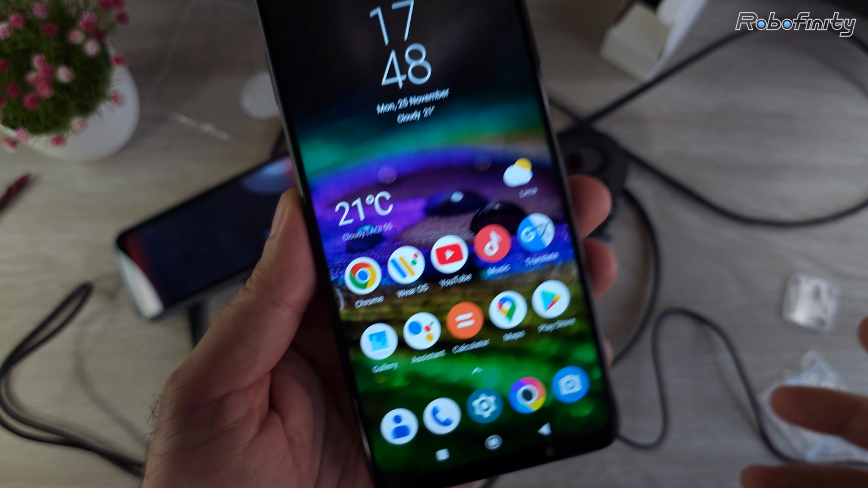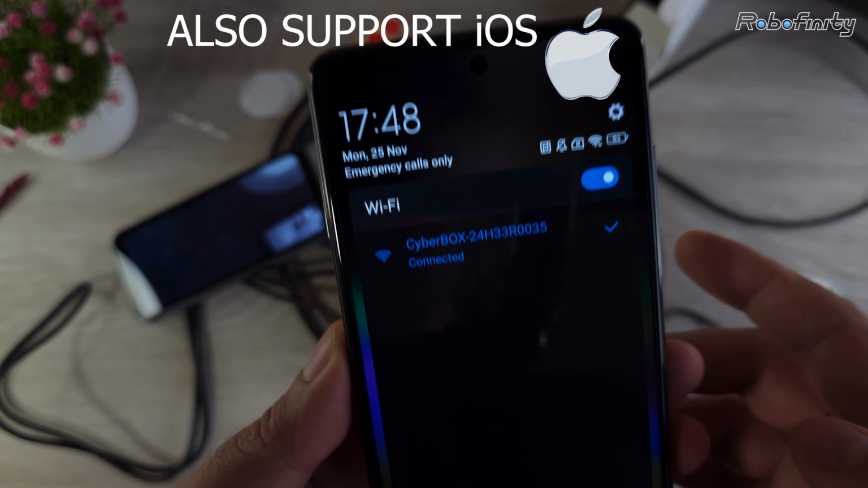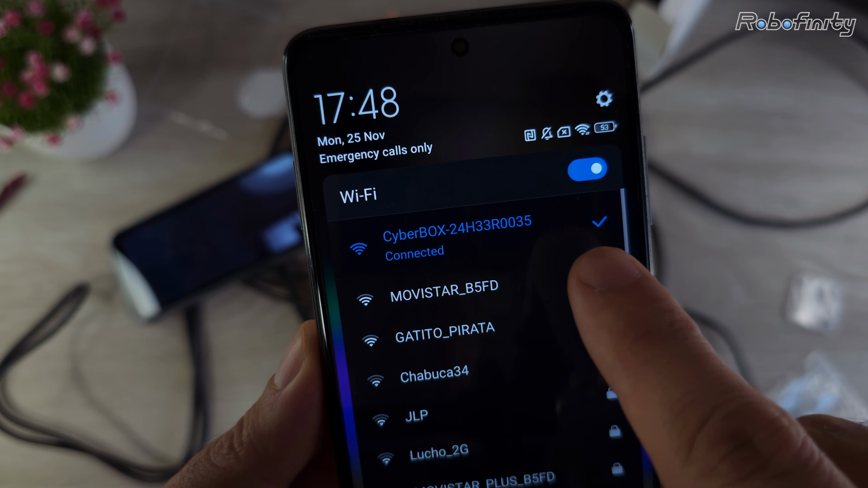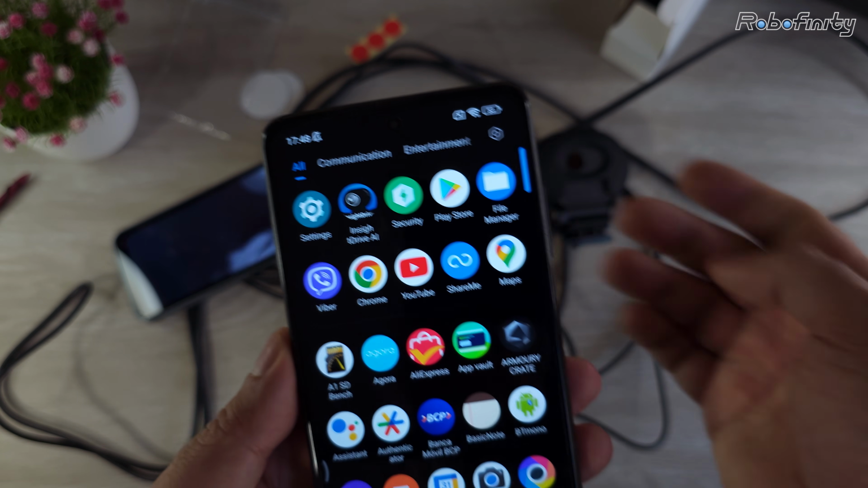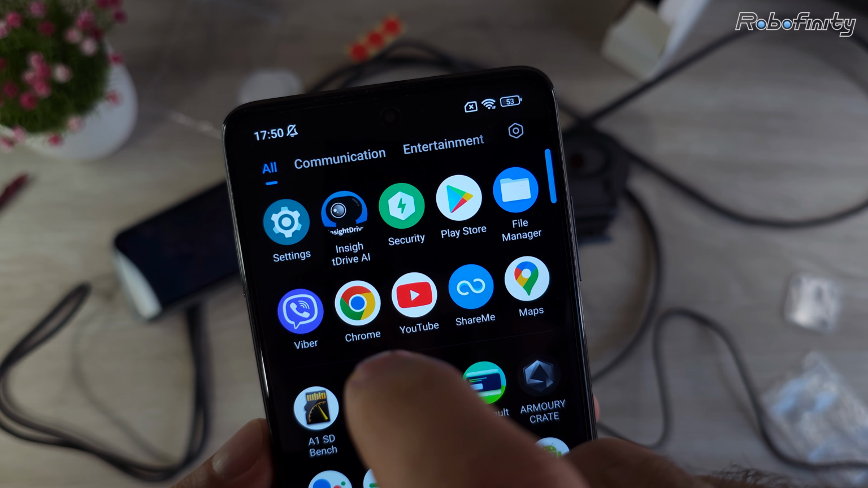And now I'm going to show you how to add an Android device as a wireless screen. First you need to connect to the Wi-Fi of the AI box, as also shown in the manual. Just connect to it like it would be a Wi-Fi network or a hotspot. But before that, download the InsightDrive AI app, install it on your Android device, and then connect to the AI box via Wi-Fi. Then just launch the app and done, you are connected.